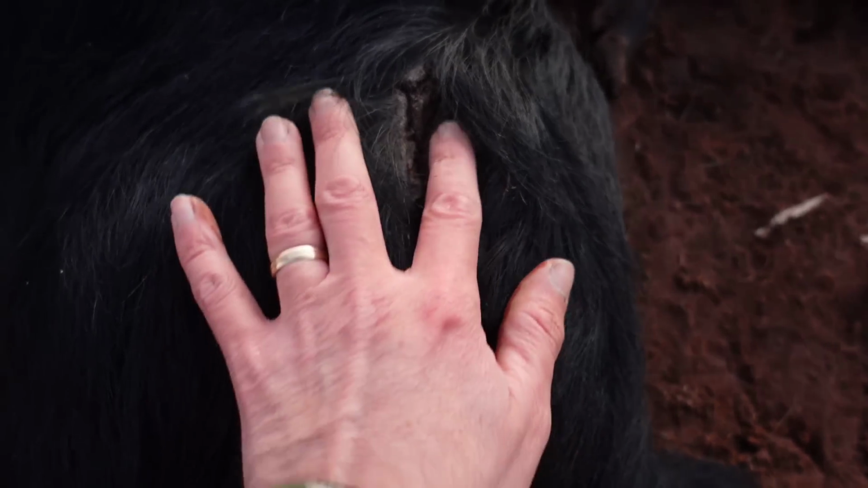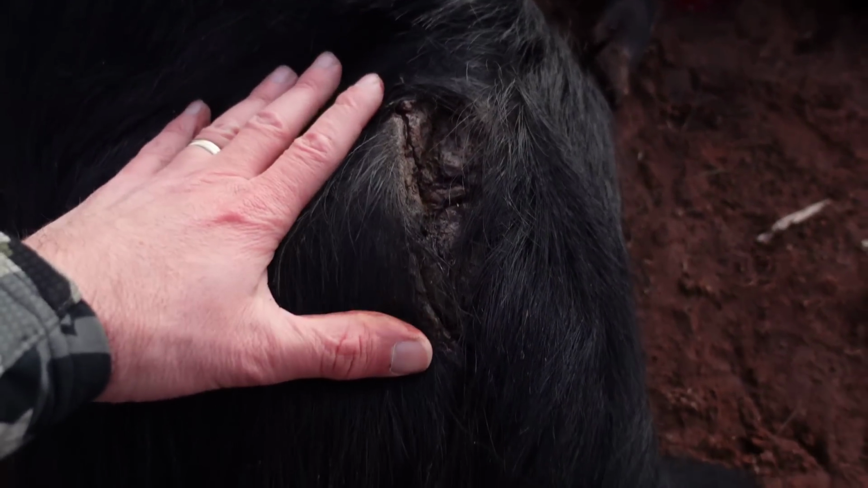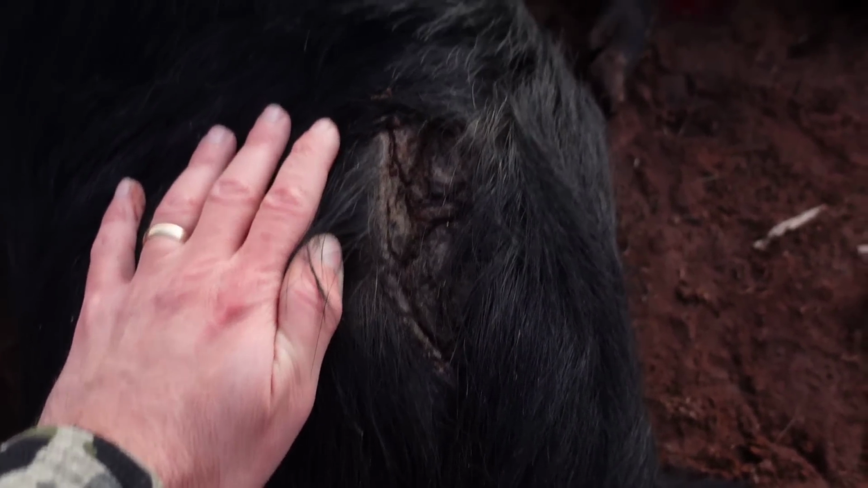Look at the scar on that pig. I don't know if that's a gunshot wound or another pig. It's reasonable. I've lost me bloody 308 mag. Found it. Fuck yeah. How lucky's that?